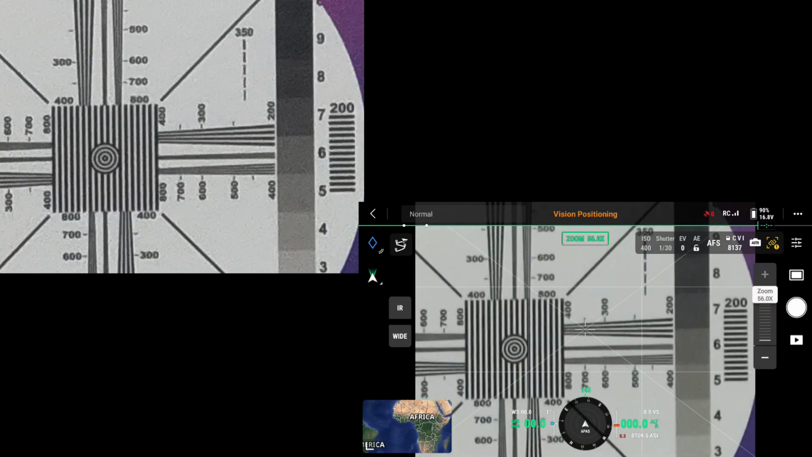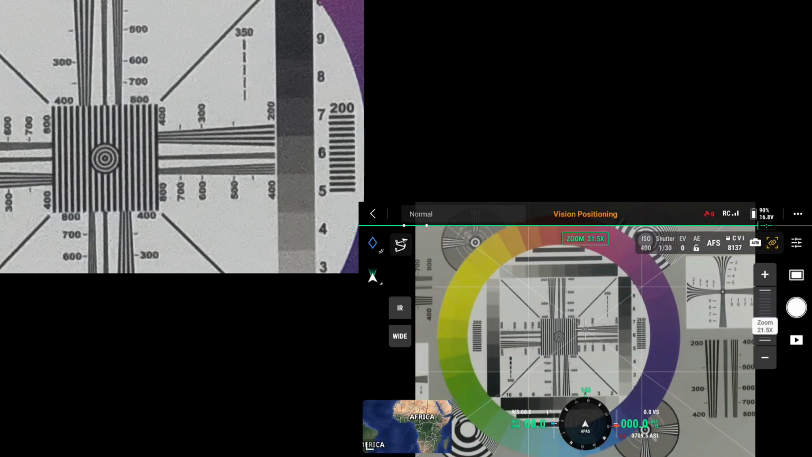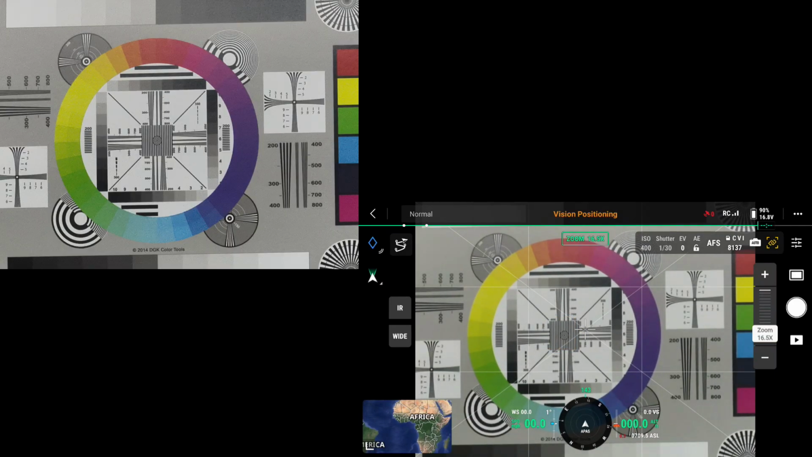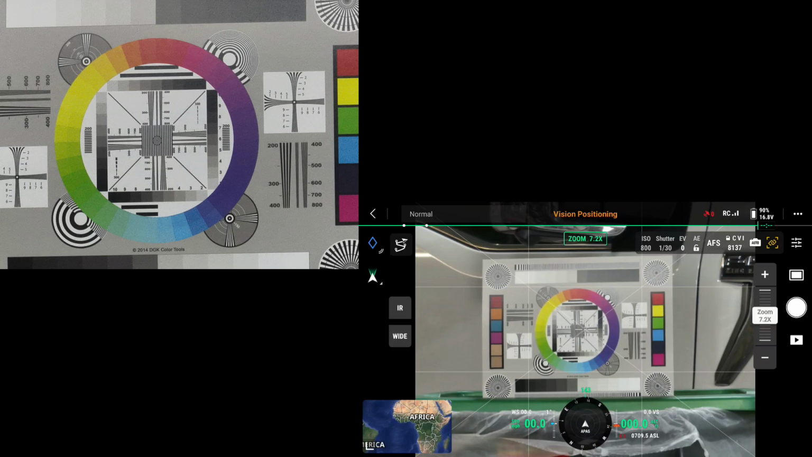There we go. Got a picture. Now we're going to back up. We're going to back her up about 16x, touch the screen, kind of focus that way. Take another picture. Go back 7x.